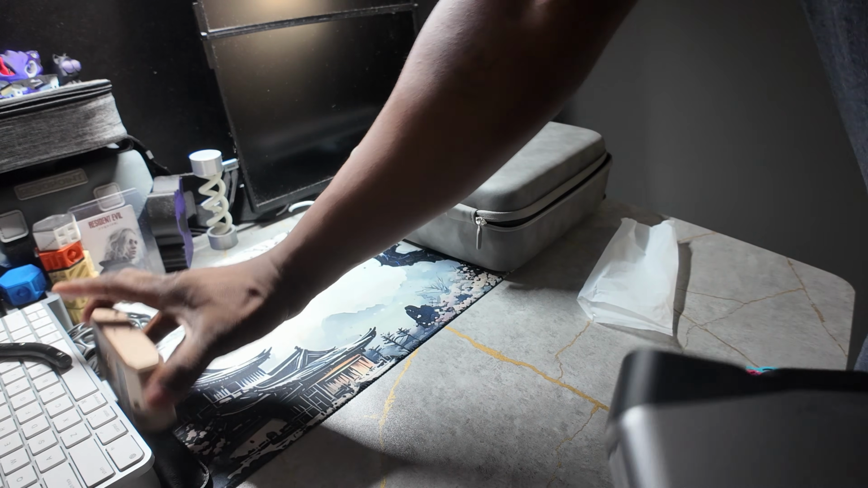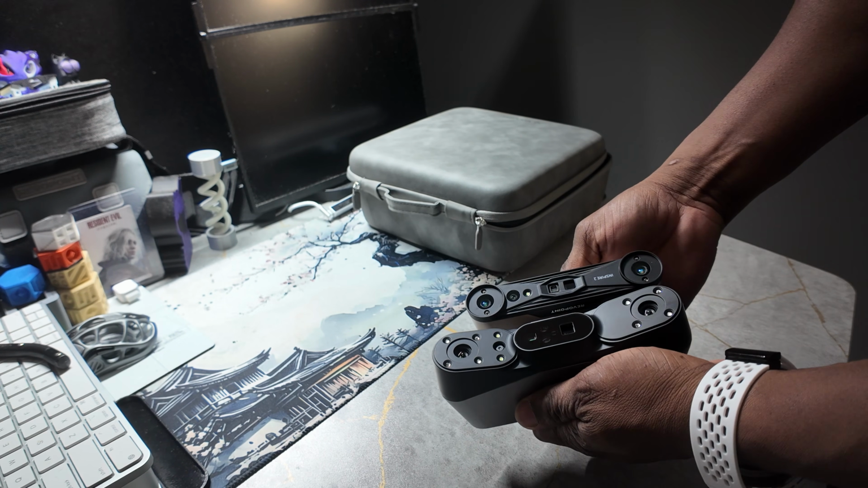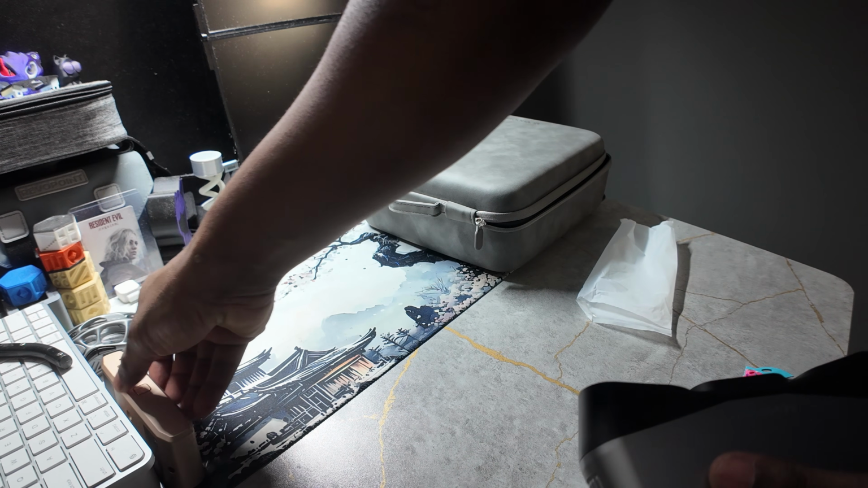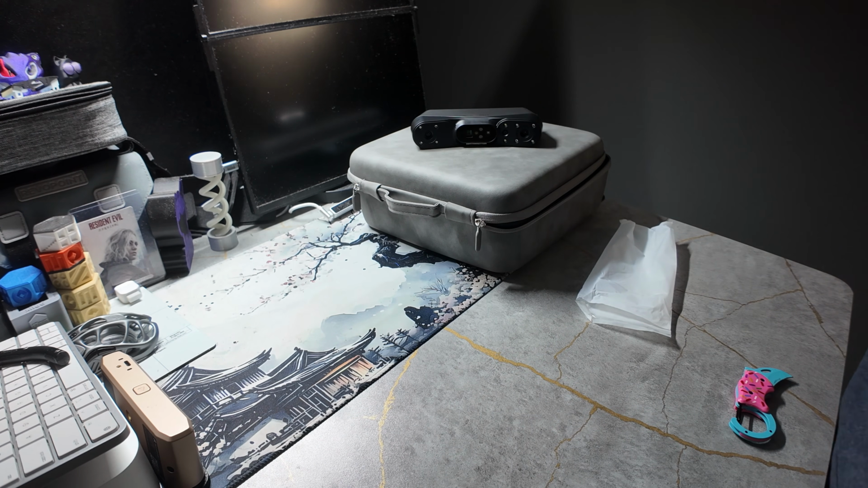Go ahead and just check it against this will be the Inspire 2 right here. I'll go ahead and get it calibrated and I'll get a scan going. See you in a bit.